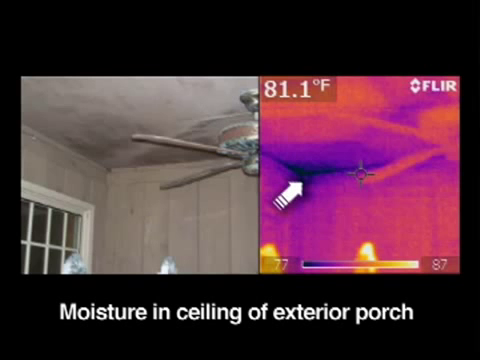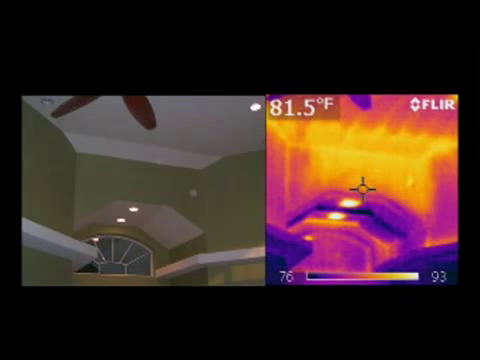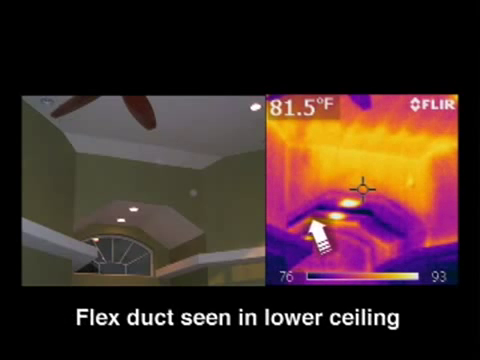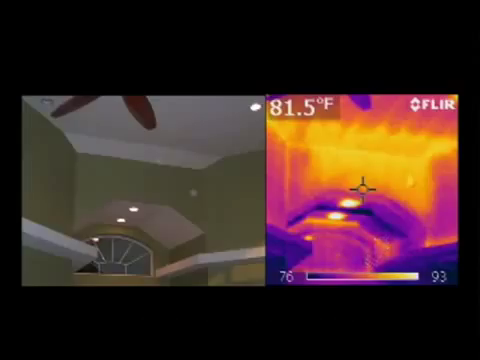The next set of photographs, you see multi-layered ceiling here, and you can see the lack of insulation. You can see the ductwork traveling across the lower ceiling area. This just gives you an idea how sensitive the camera is. It picks up the ductwork up in the attic area, picks up a lack of insulation, it picks up the lower coolness of the lower walls, it picks up the different temperatures of the upper walls and the ceilings, and then it shows very clearly the areas that it is lacking and even missing some of the insulation.